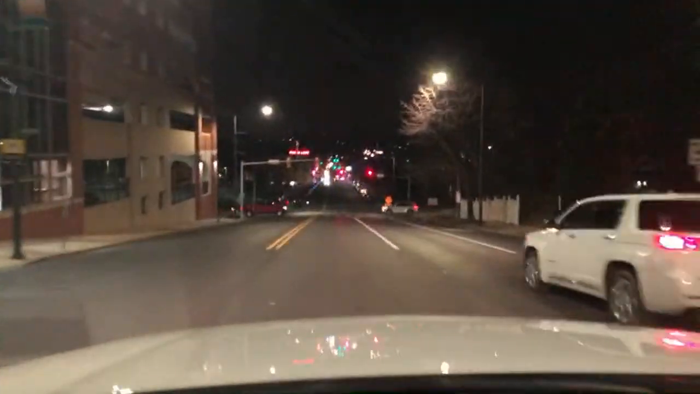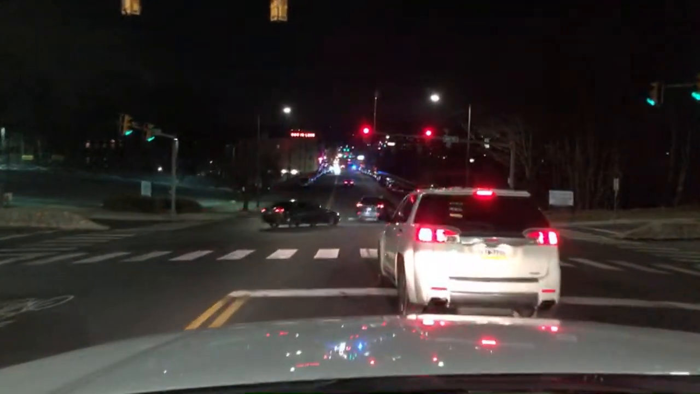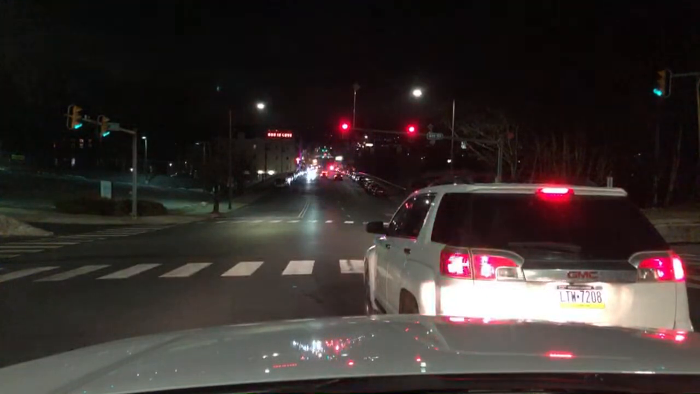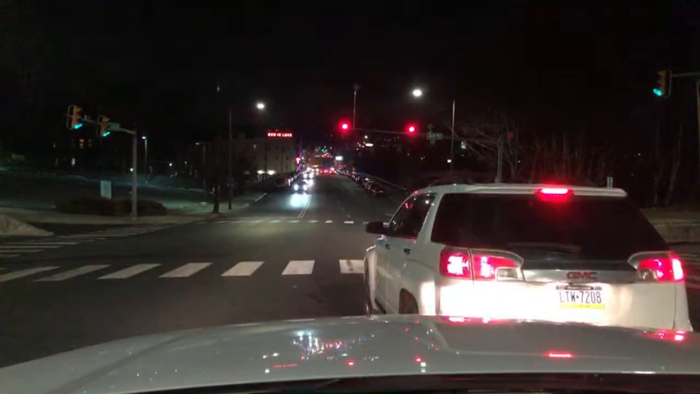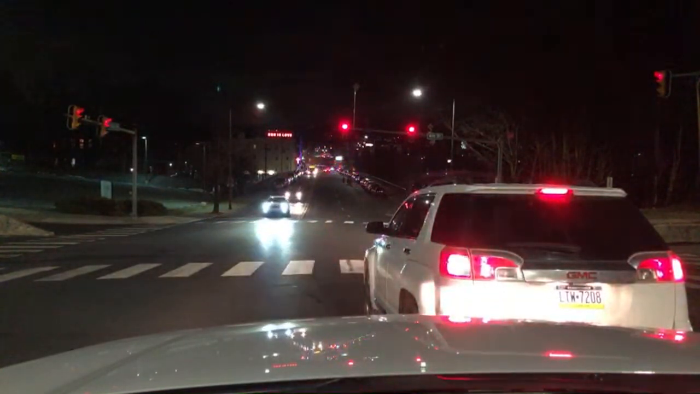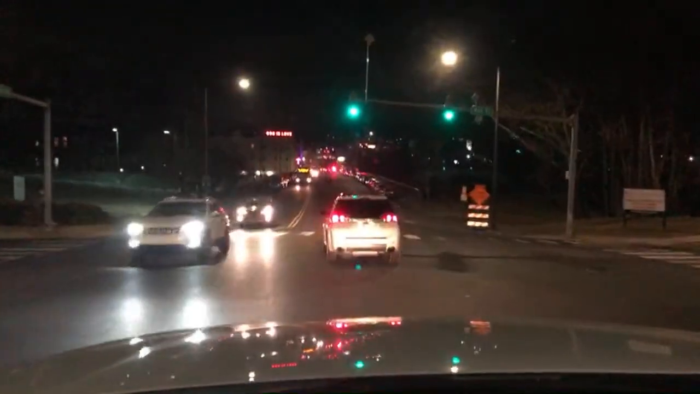Oh, more action down here. All right, we got more red and blues. Here we go. Lady, you're gonna run right through the stoplight. Where is she going? Oh, man. Take a deep breath, Bill. Take a deep breath. Now she's blocking both lanes of the road. Oh, then she's gonna go straight. She did all that just to cut in.